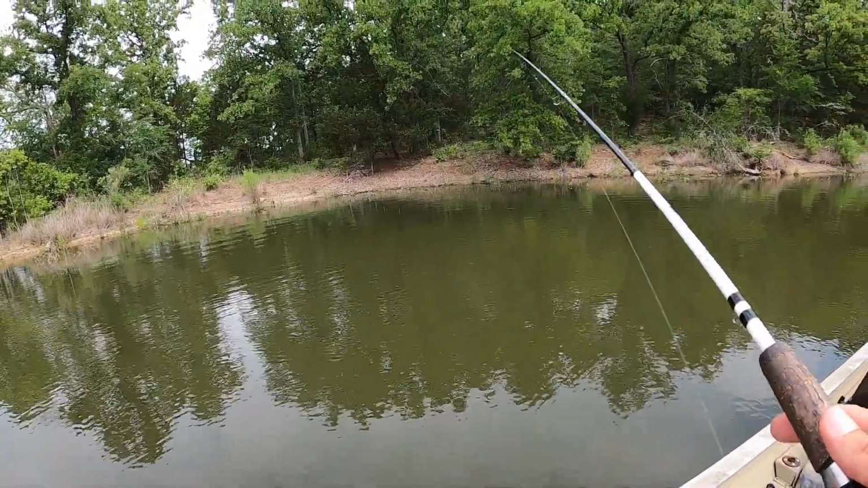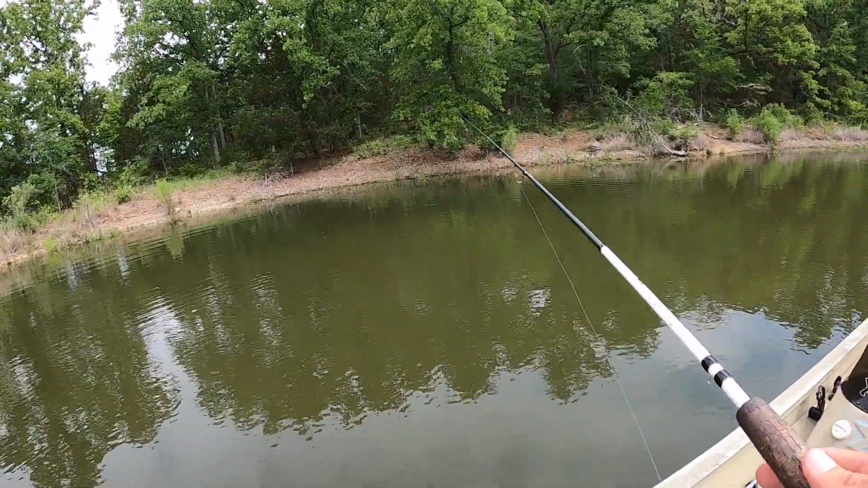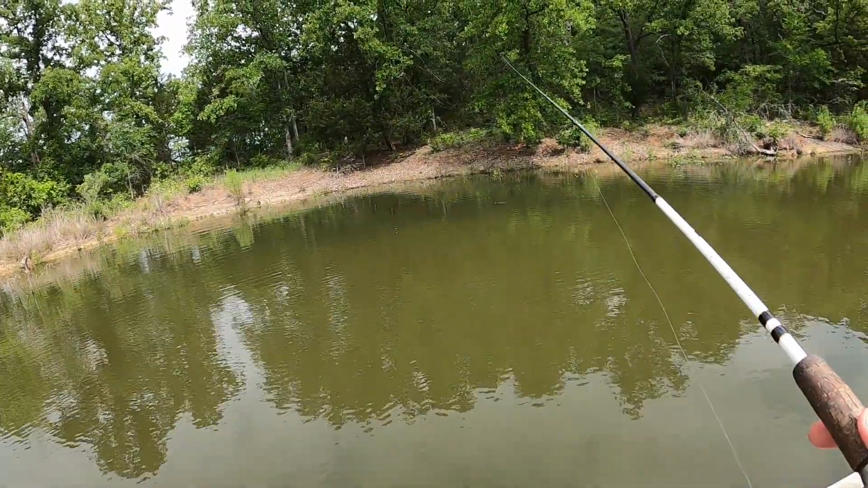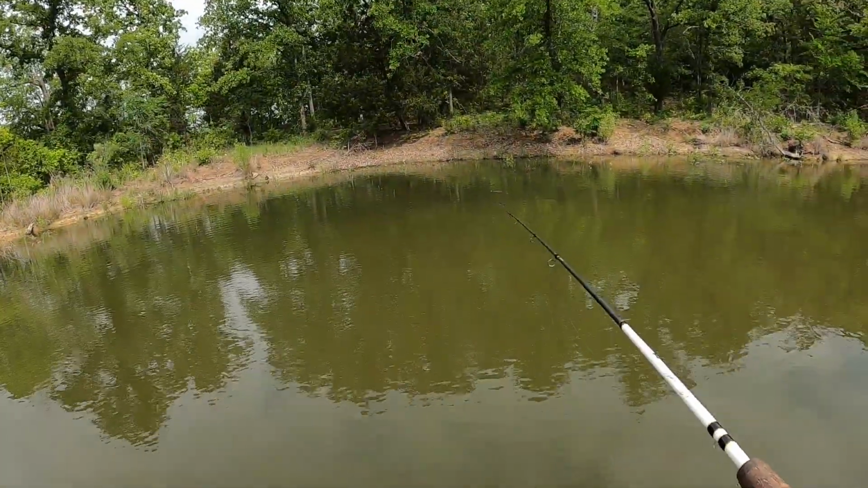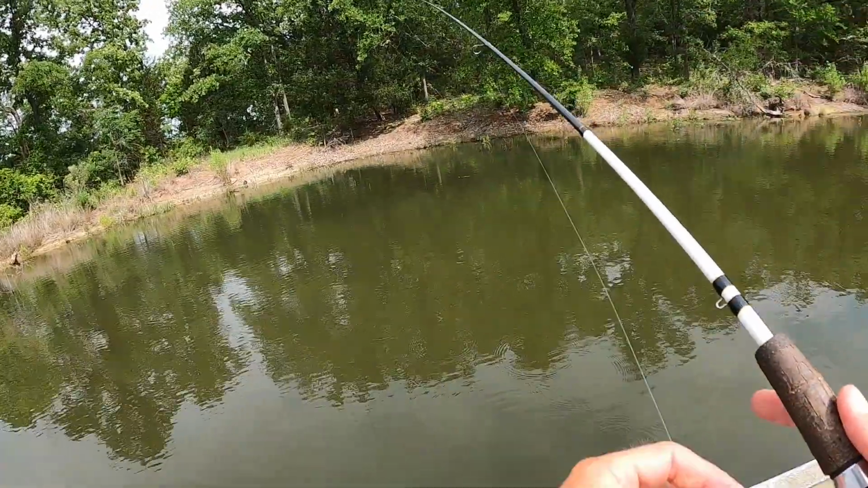There's no doubt I could probably come in here with minnows and a cork and set off, throw it at the edge of those weeds. Let that minnow do his little swimming around down there, and he'd hunt up a crappie.